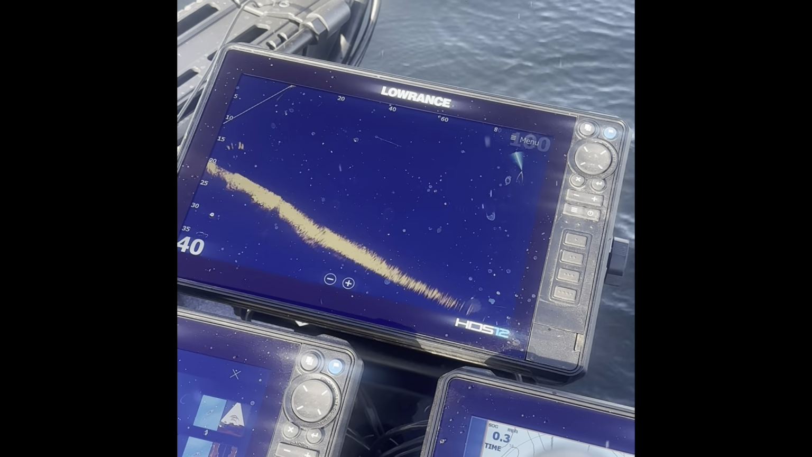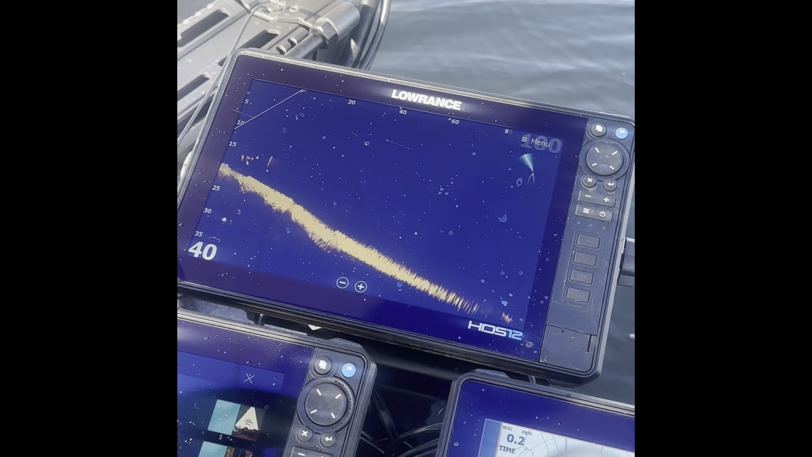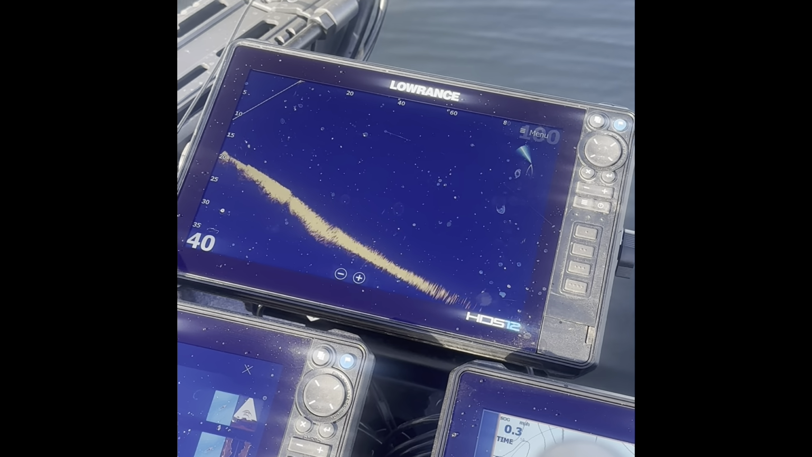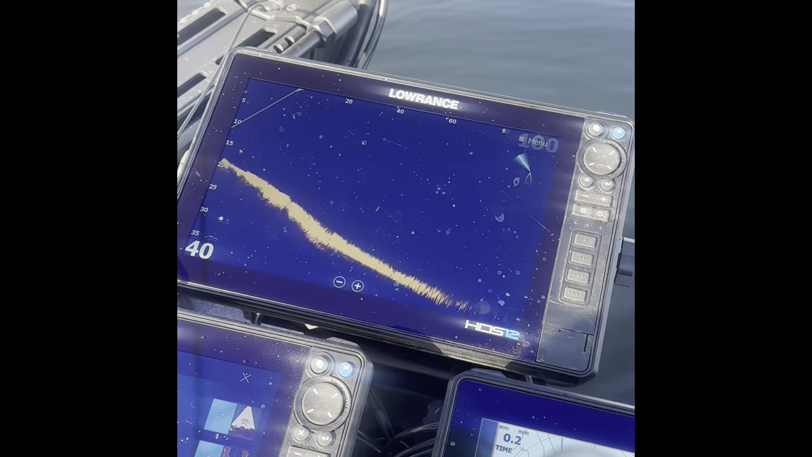Oh, little one. Little spotted bass on that scented jerk shad. Get him back, see if we can get a big one. Clean the screen off here a little bit for you too. Let's see if we can get that.